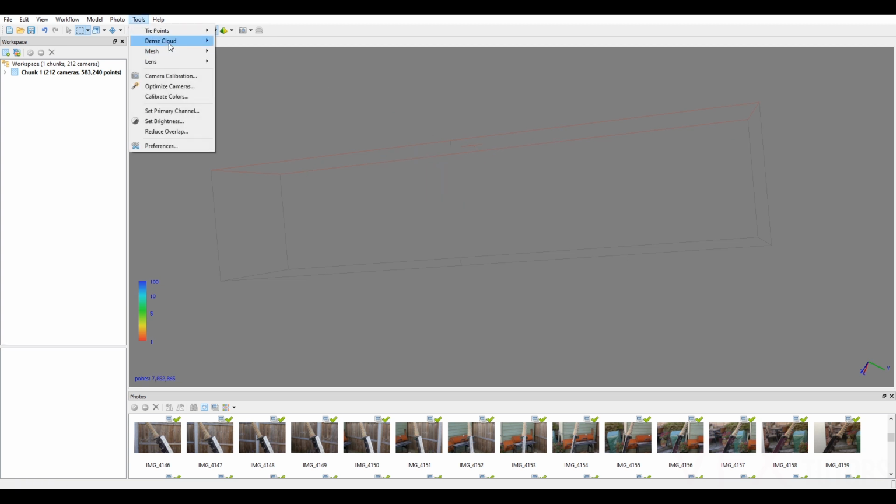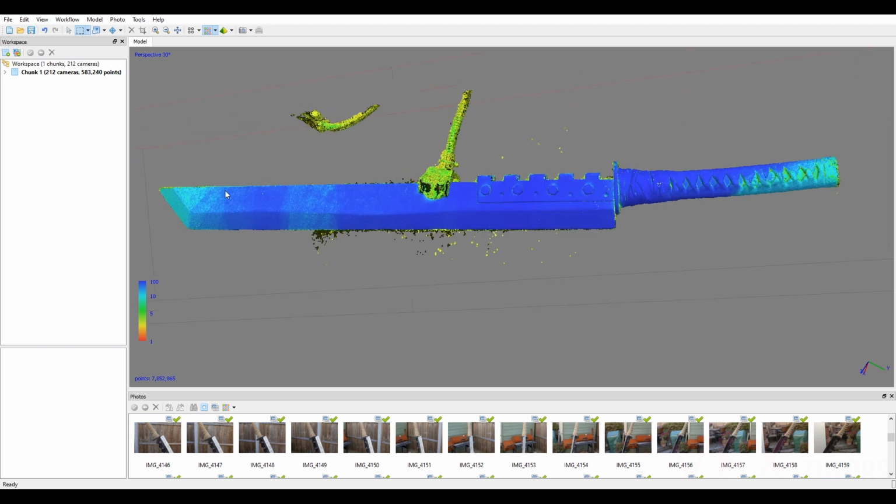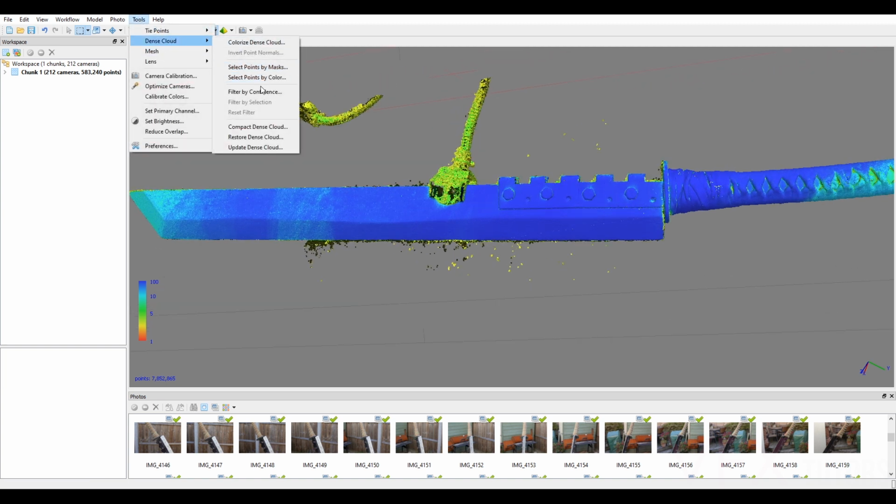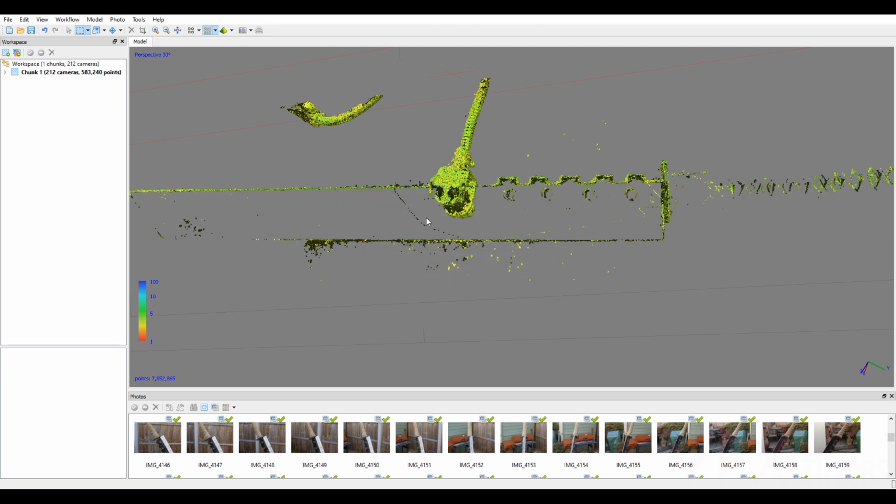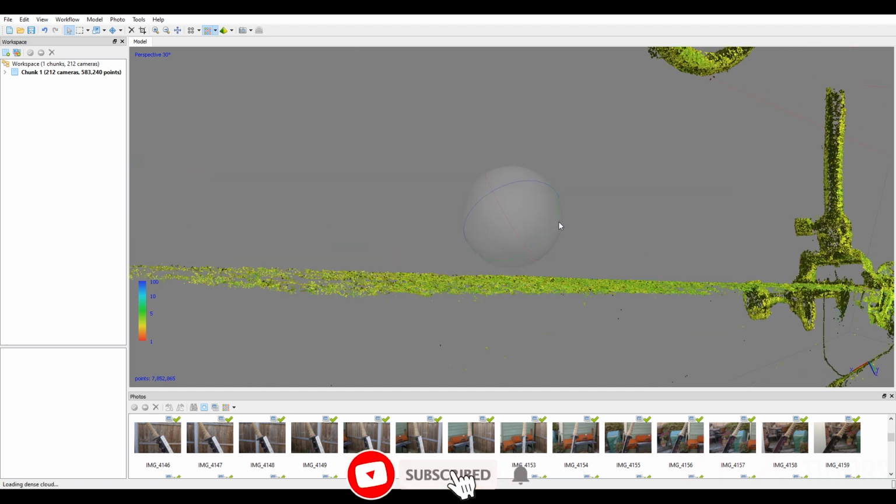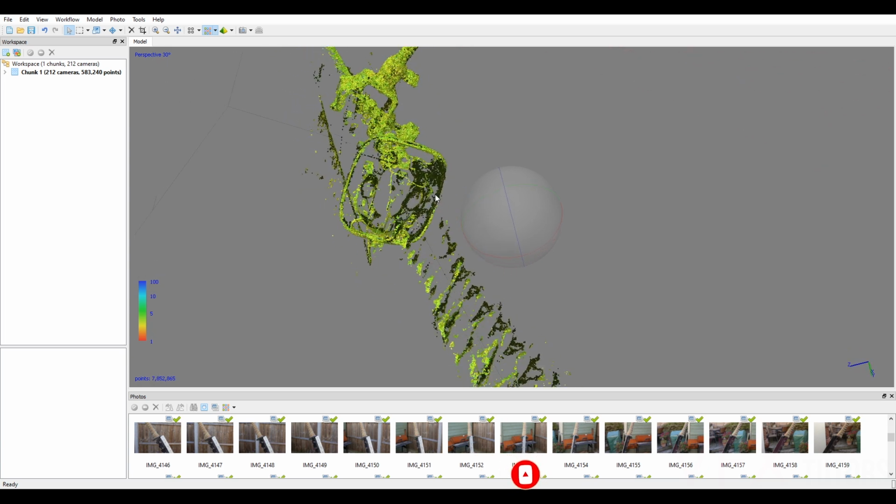So now if we go to Tools, Dense Cloud, Filter by Confidence, change this back to 255. We can now see that we're left with all the blue and partially some of the green. So now let's do that again. Let's go to Tools, Dense Cloud, Filter by Confidence. And we did 2 before, so let's do 4 and see what we're left with. And you can see that gets rid of all of that geometry there. Gets rid of a lot of stuff here.